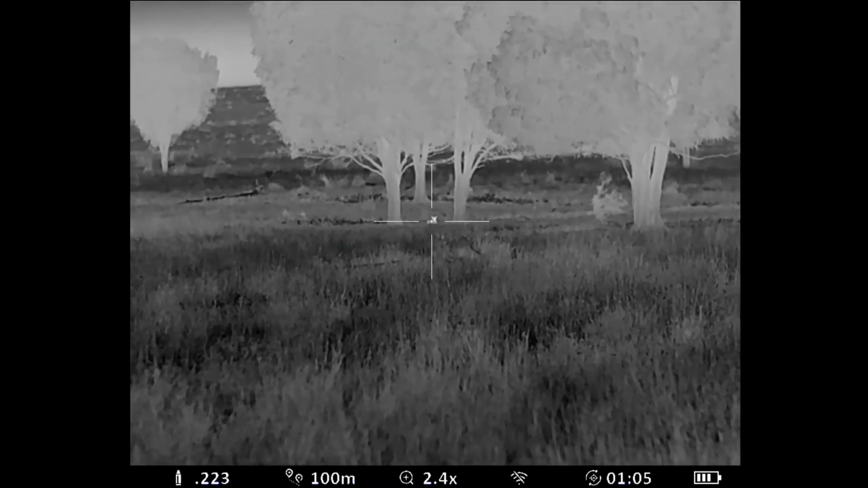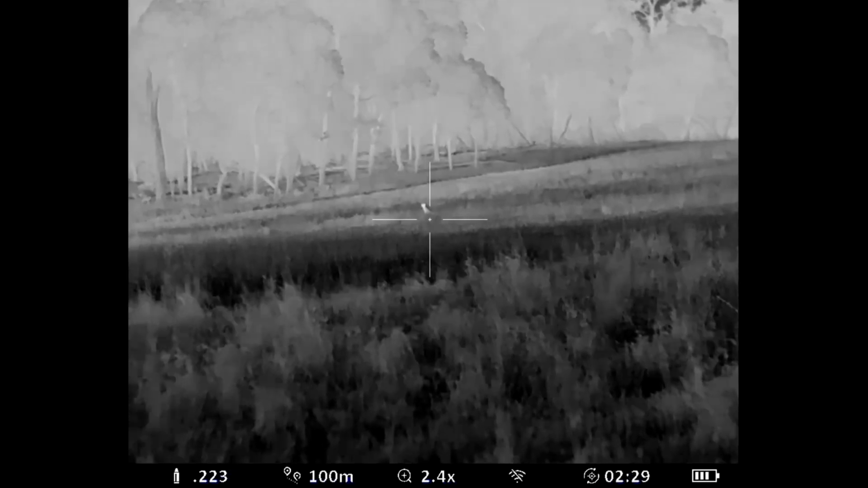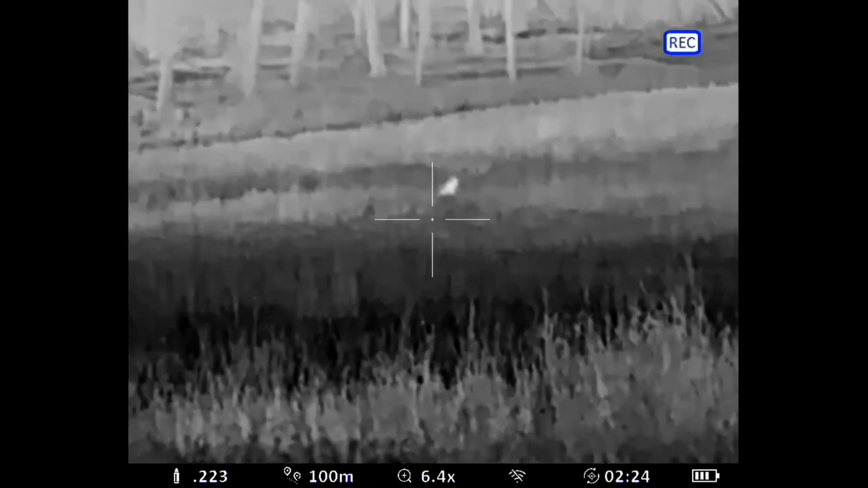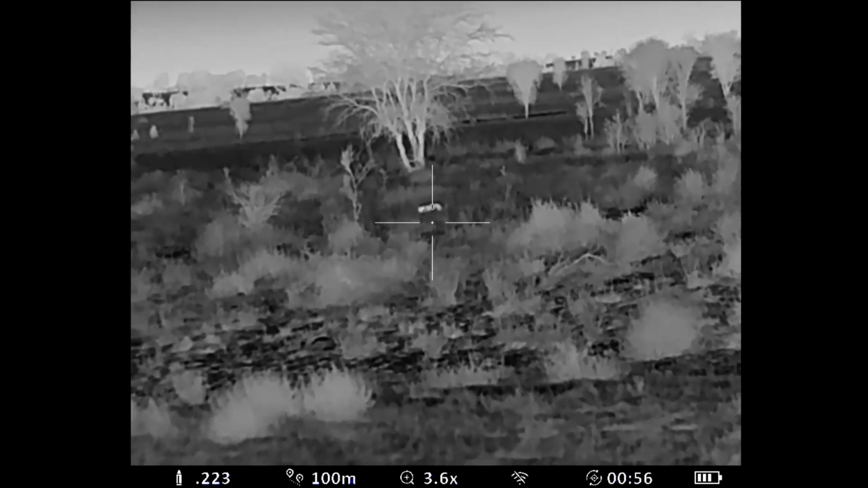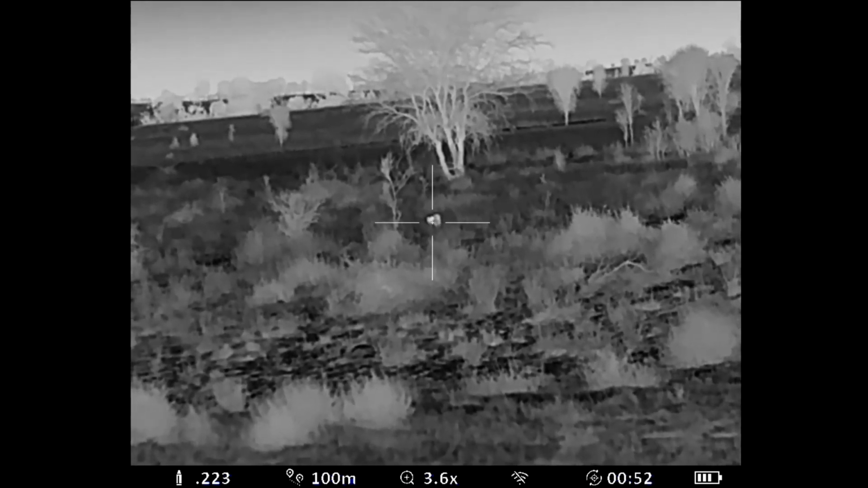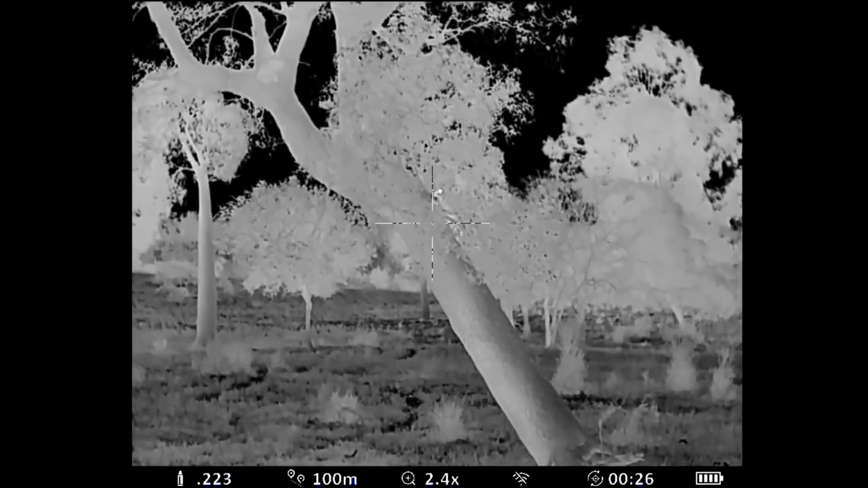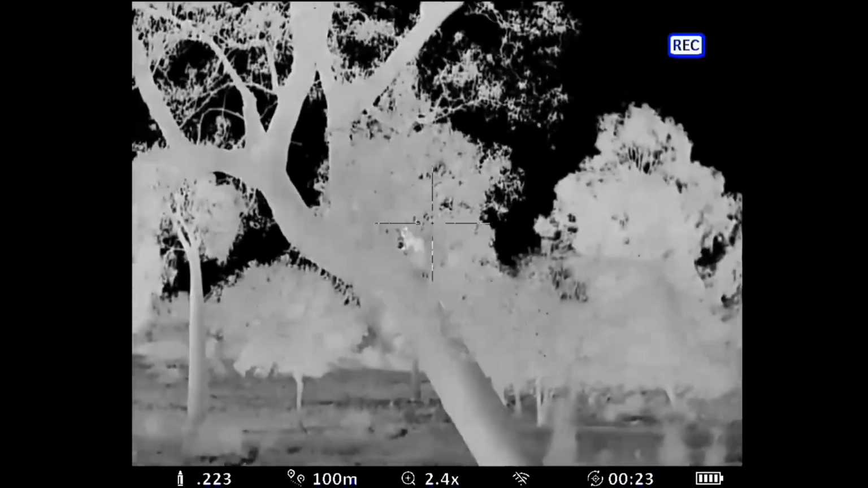I found that shooting at 50 meters, it's still fairly accurate, pretty well right on, even with the distance in the scope set to 100. But shooting at 25 meters, when your distance on the scope is set to 100, your bullet will be shooting a fair bit low, I've found. So if you're shooting at targets close, make sure you've got the distance set right.